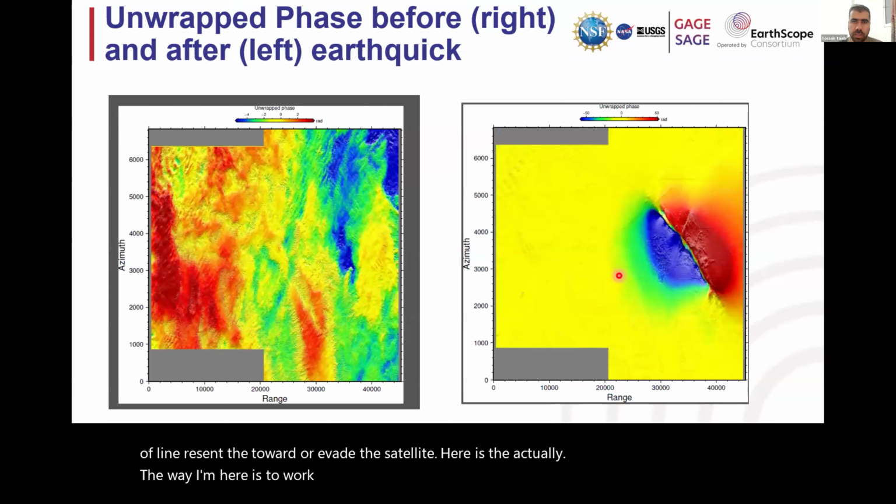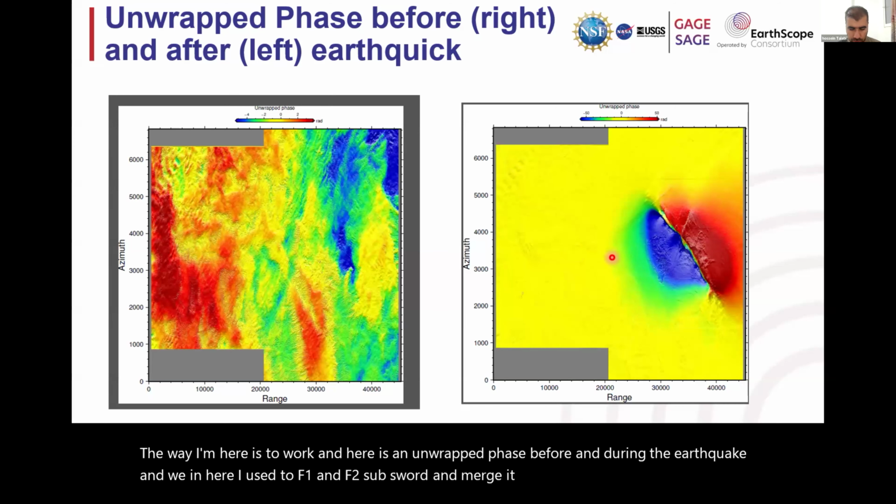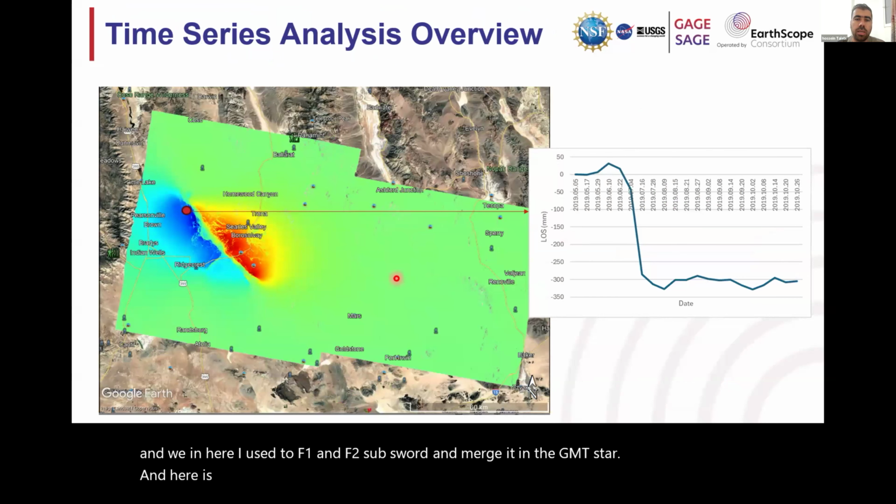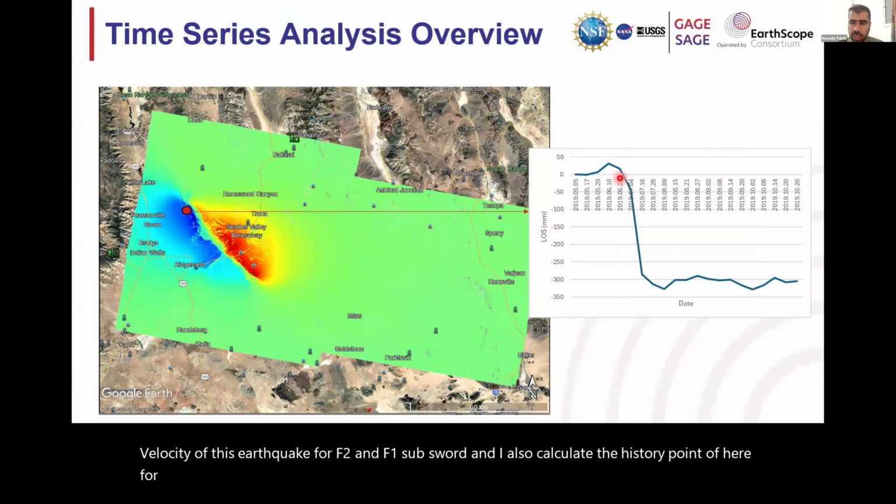And here is the unwrapped phase before and during the earthquake, and in here I used F1 and F2 subswaths and merged them in GMTSAR. And here is the geocoding velocity of this earthquake for F2 and F1 subswaths, and I also calculate the time series for this point here. And as you can see,